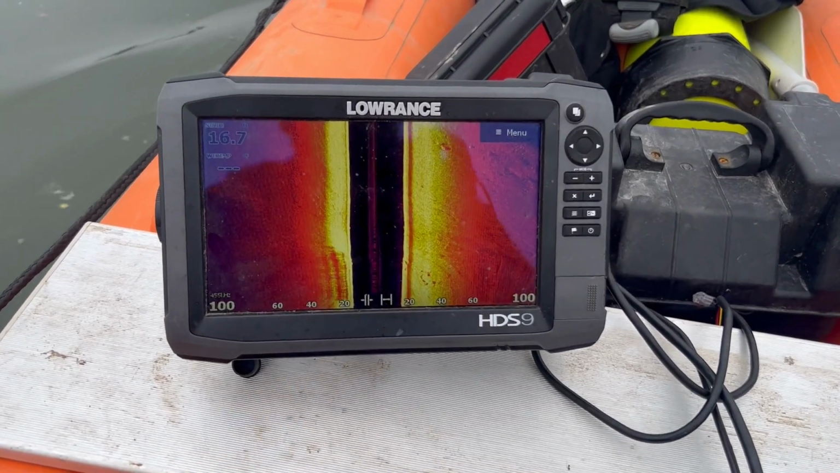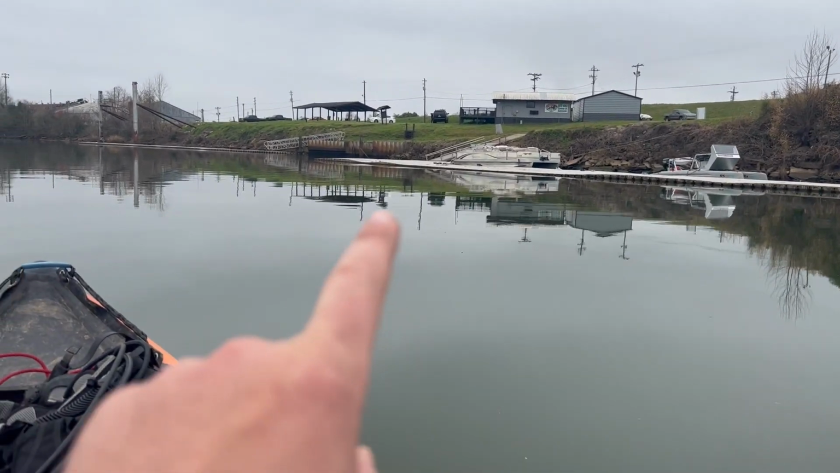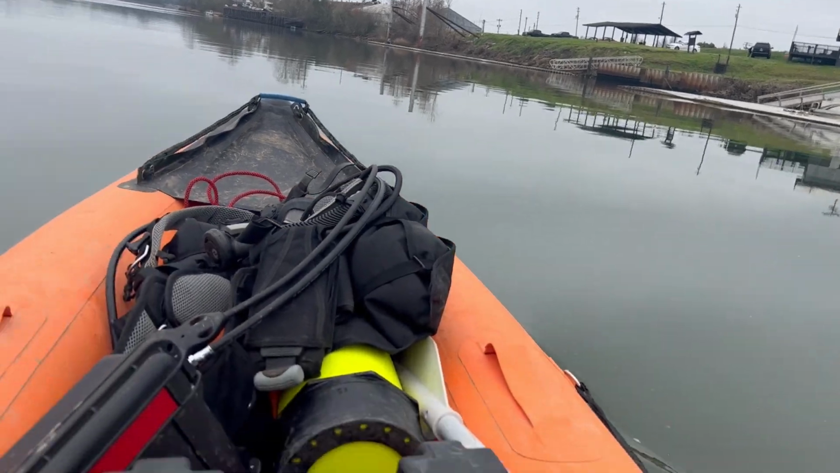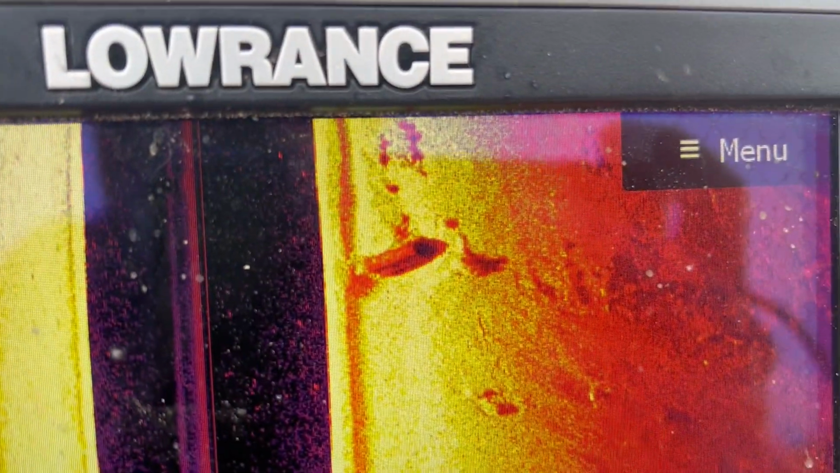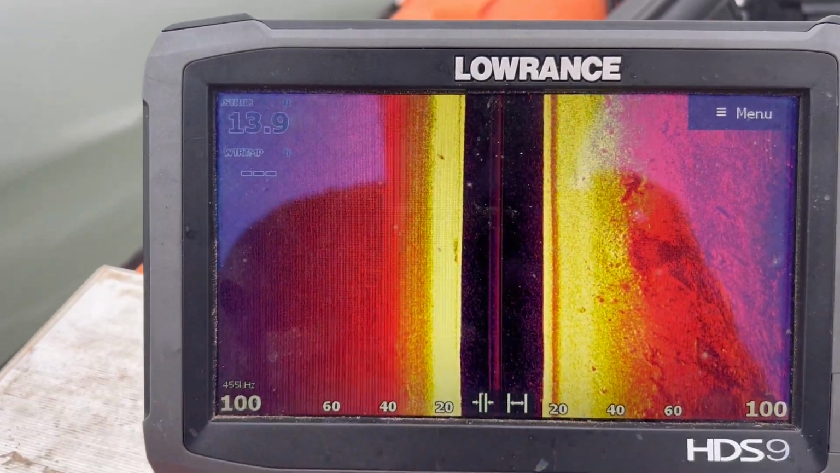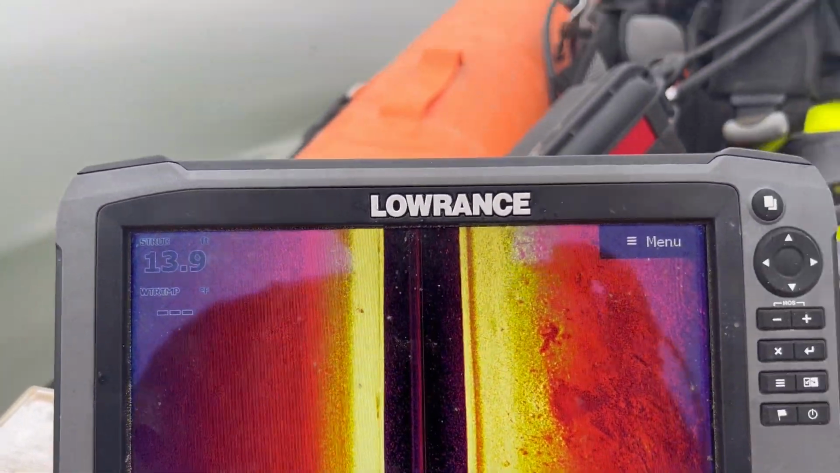All right, so we got the sonar running right here. Last time we came out here, it looked like there was a sailboat over here that had sunk. So we're gonna try to see if it's down there. I wonder if that's it. I'm not seeing it on here. It might have been that thing that just came by, but we're gonna keep going down.